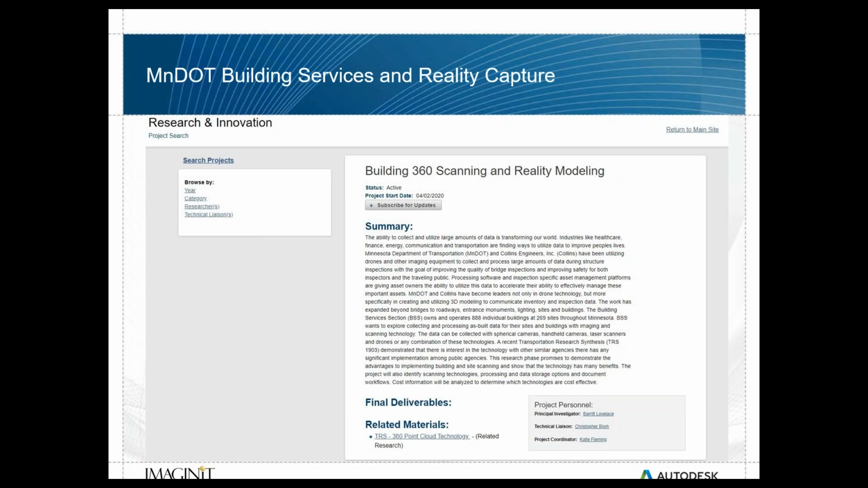We're going to extend our project into a transportation research implementation project where we've teamed up with the same consultant. And now that we've identified these technologies for building usage, now we're going to go in and start exploring them and seeing what kind of deliverable these technologies will provide.